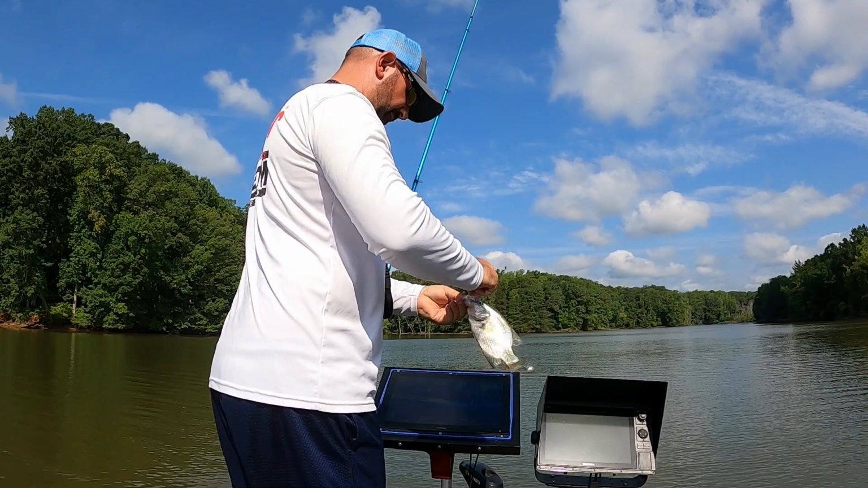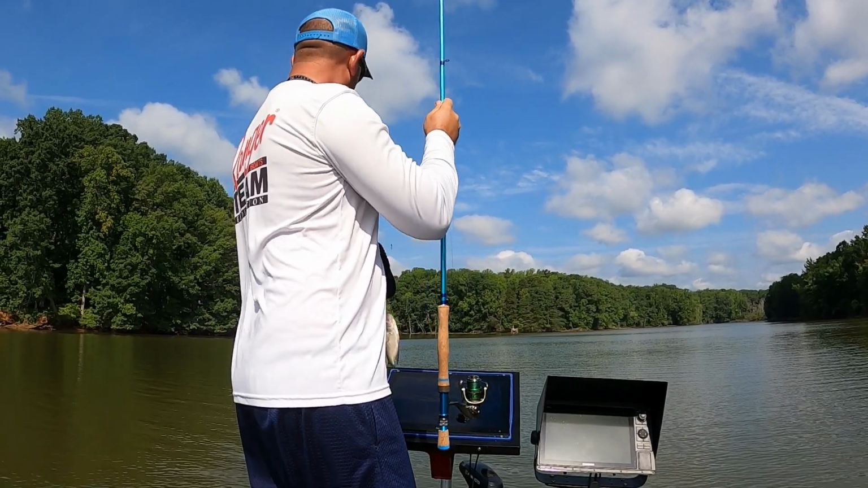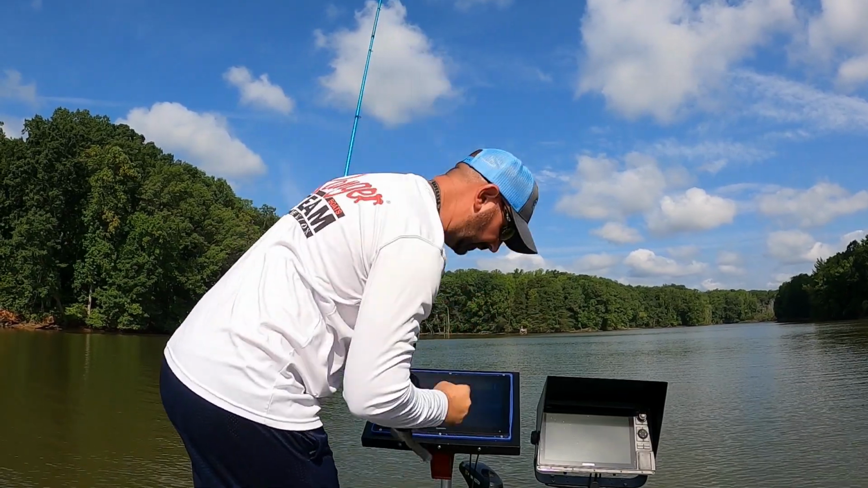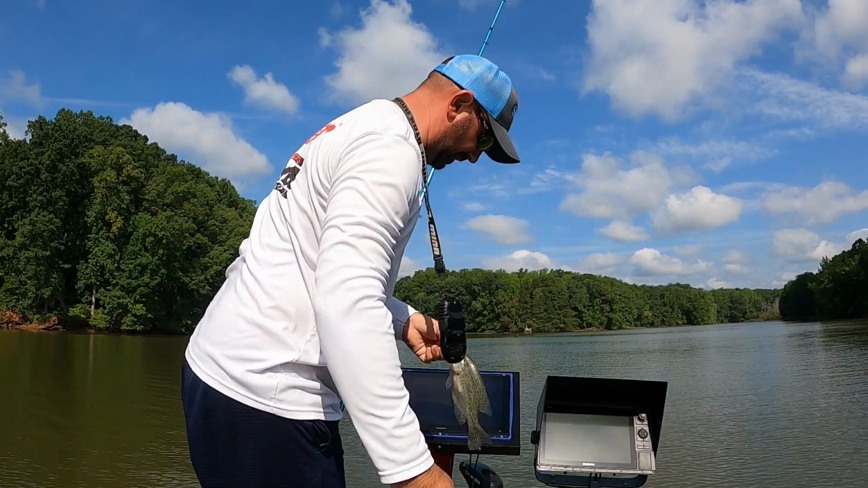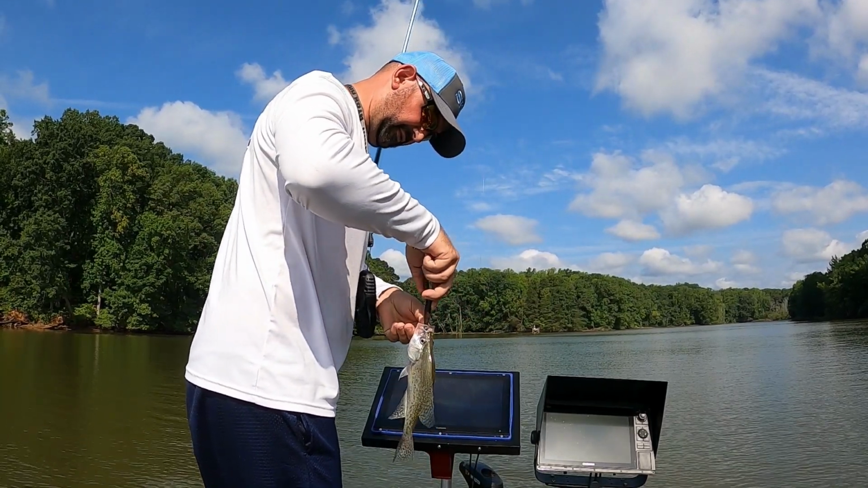Little fish, little fish, little fish. Come here, come here. Little fish. Oh boy, they suck it in there. And it's fun. You know, I just enjoy catching fish.